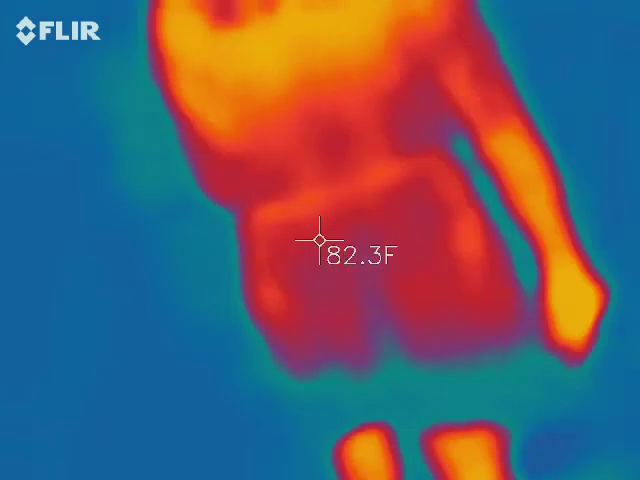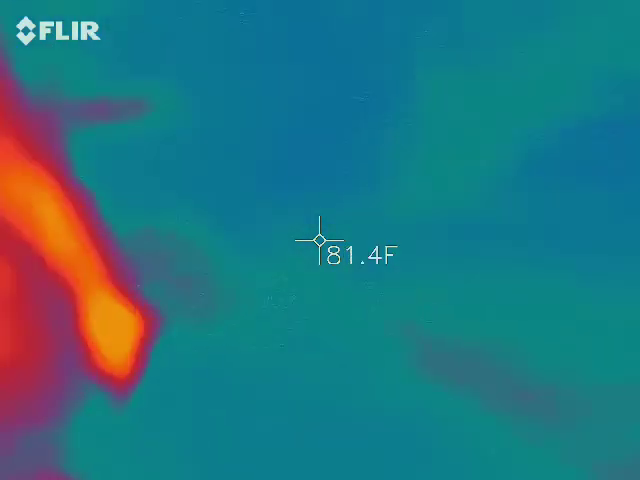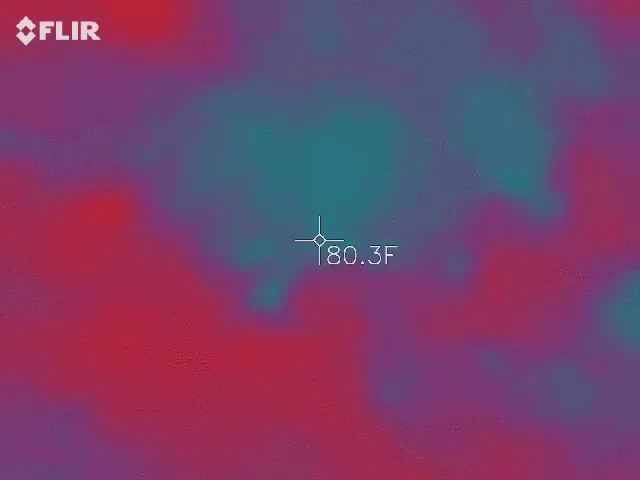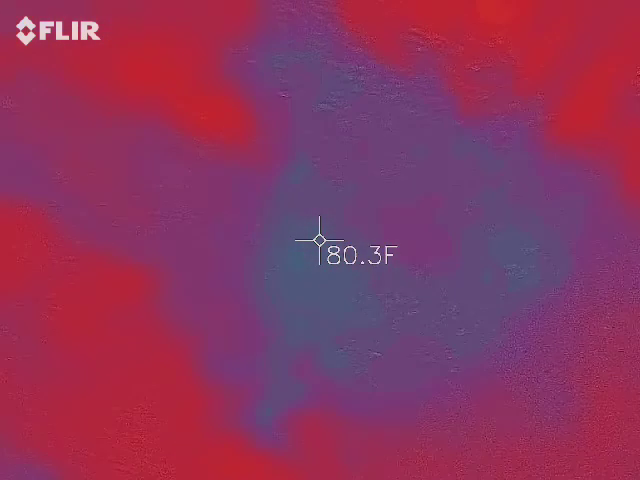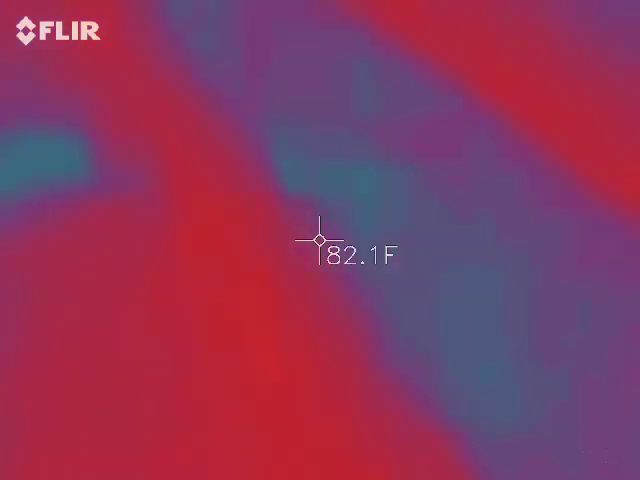Quick break. This alley. Cool. Look at that. This is a big touristy spot, so I stop here normally, especially when I only have a small group.